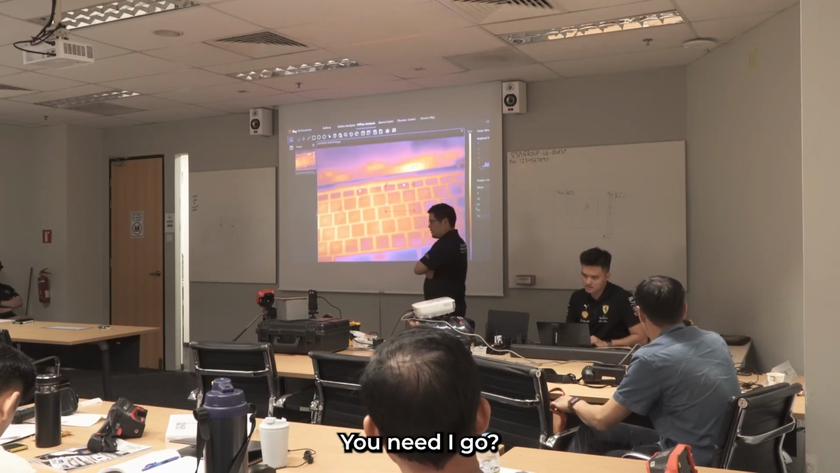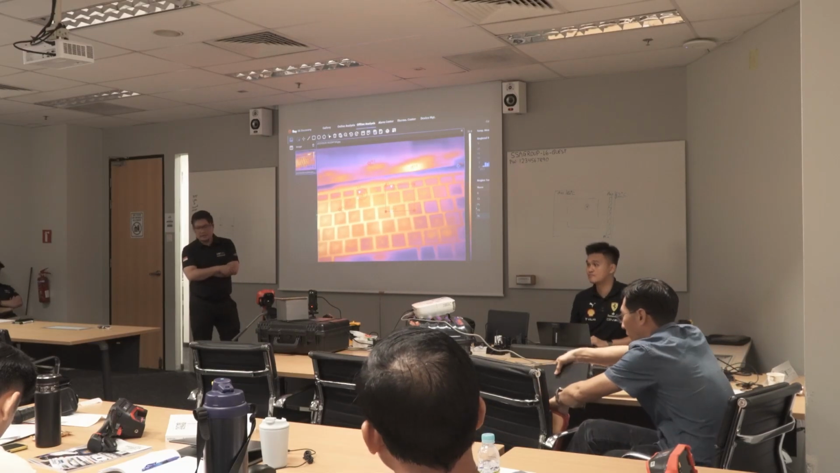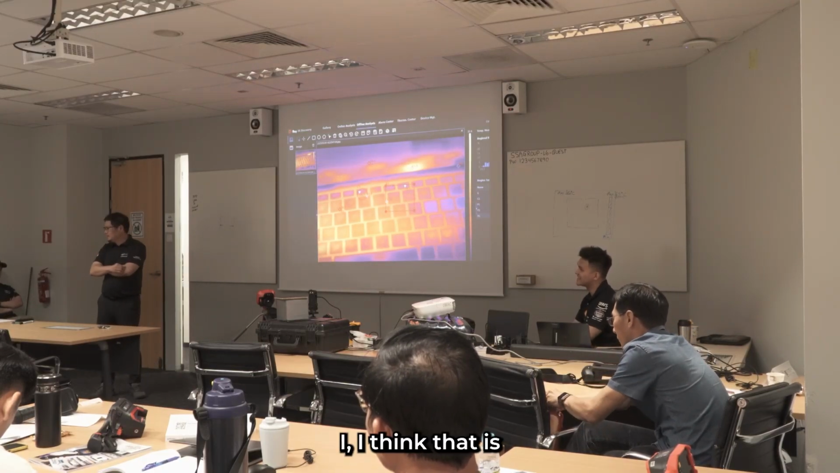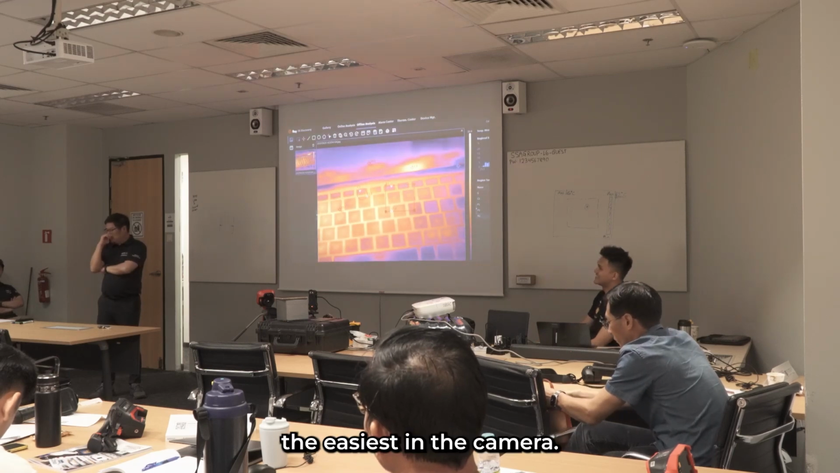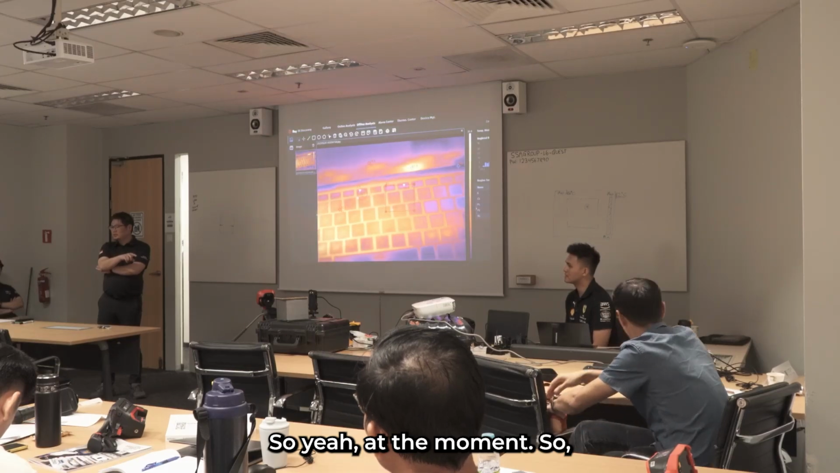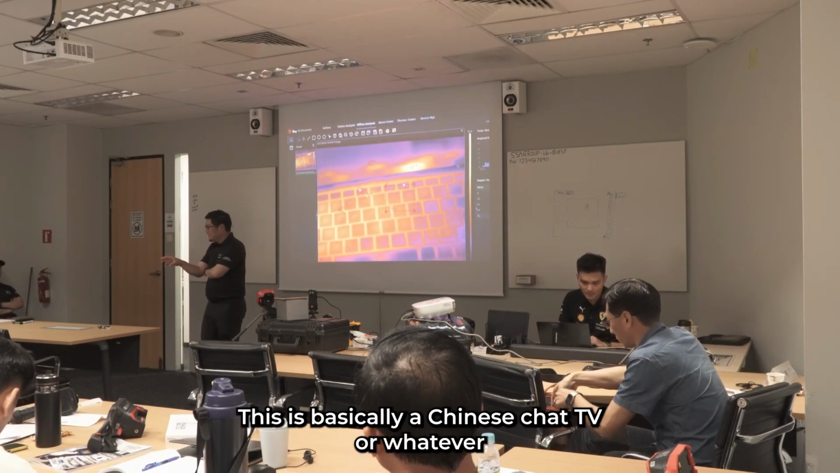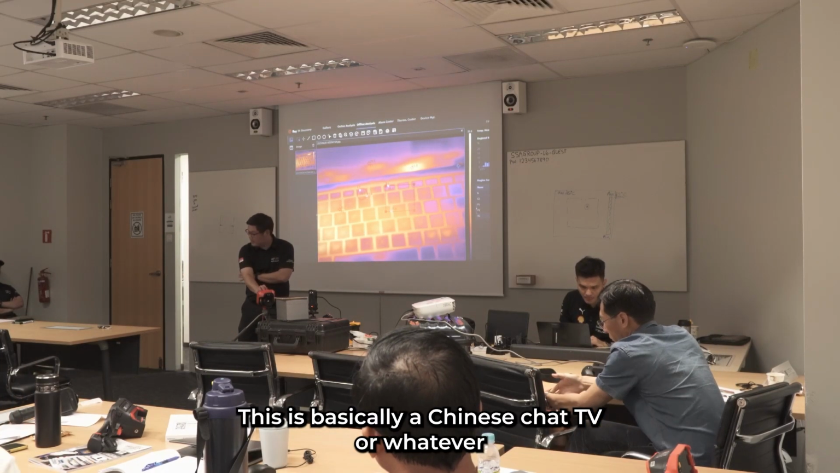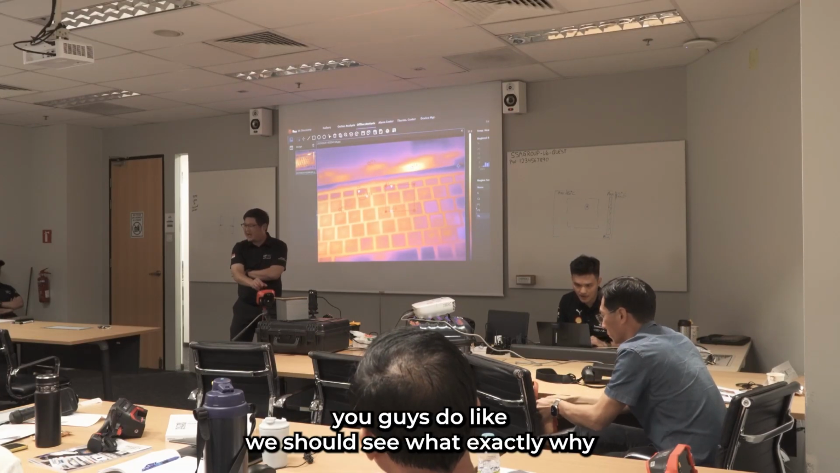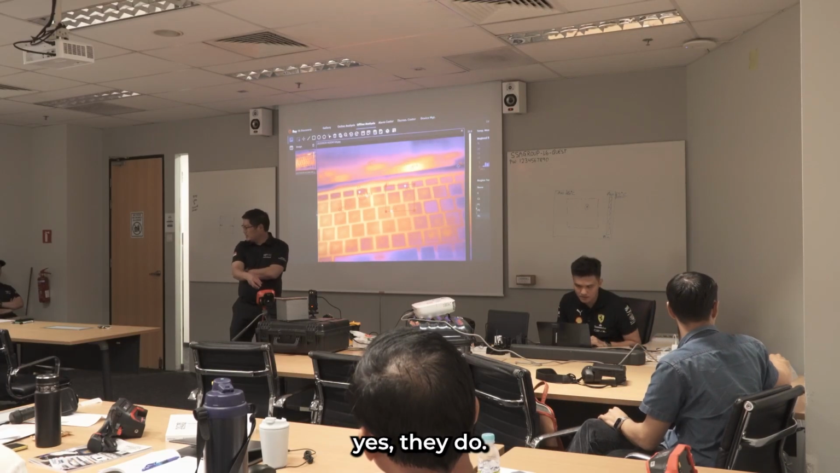Hold on one second. In the meantime, if you have any other questions regarding this camera, you all can feel free. Yes, what's the AI portion you mentioned? You want to know more about the AI? Is it a report or in the analysis? The AI is in the camera itself. At the moment, which is why I say it's very early days, it's basically a Chinese ChatGPT on the camera. You can ask it questions, say for example, what is visibility? It can explain to you.